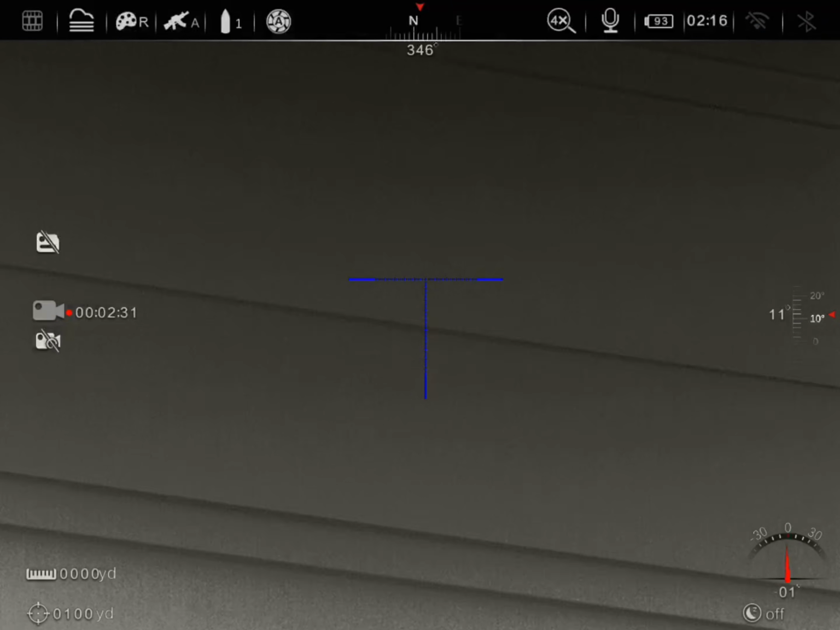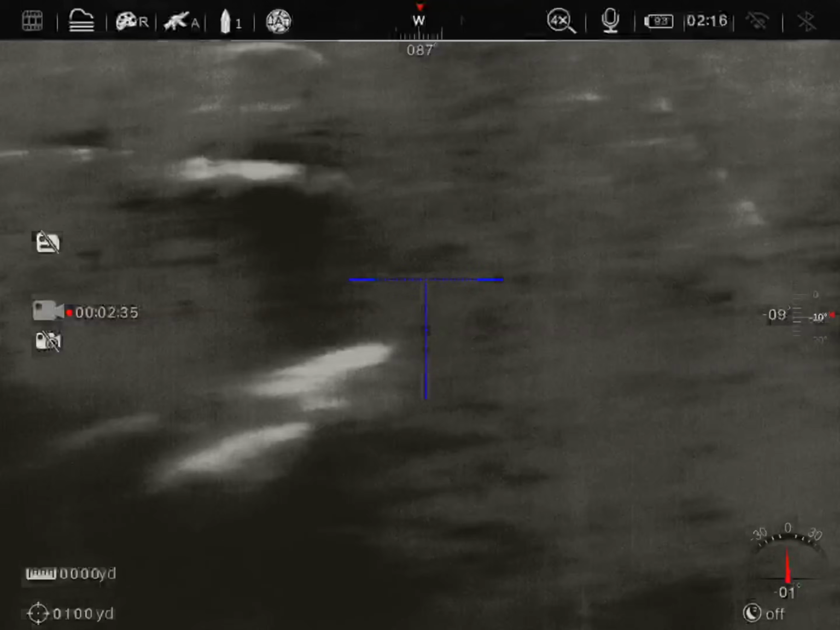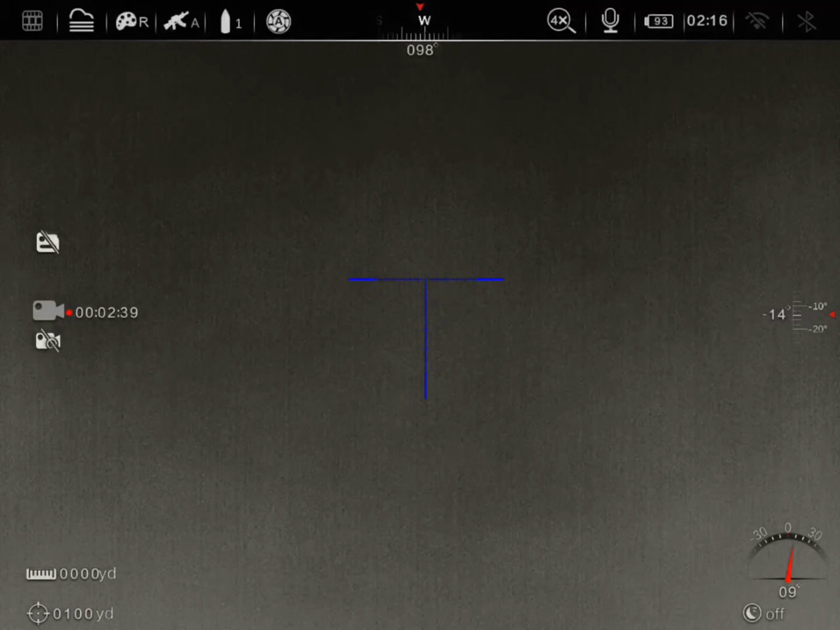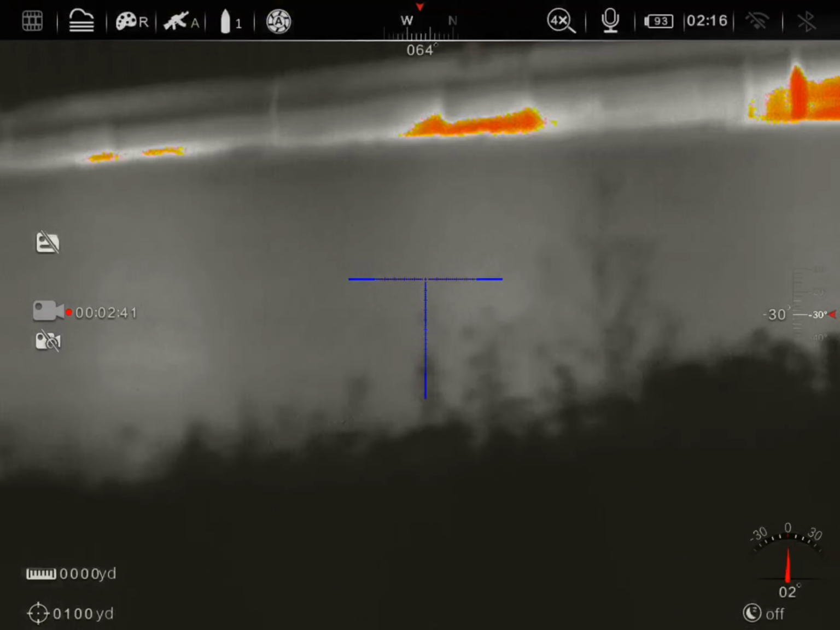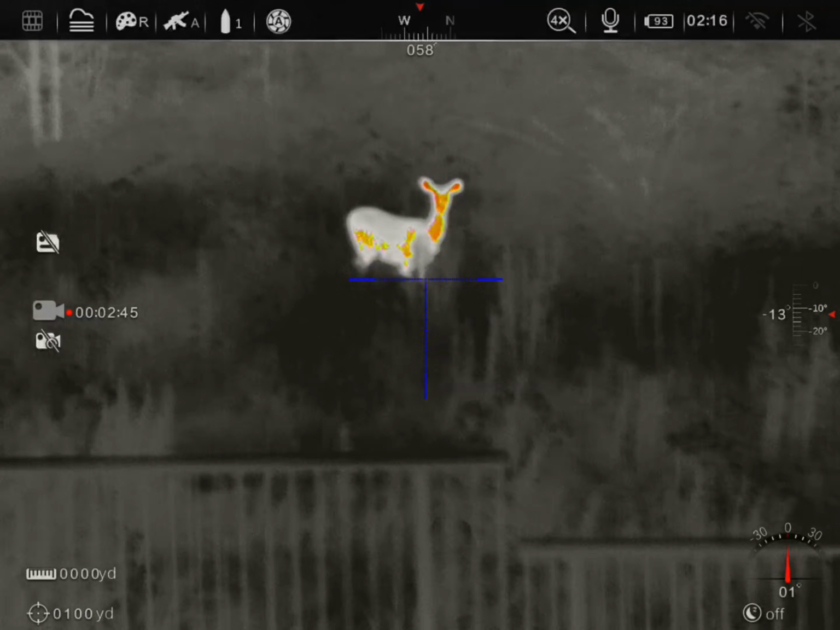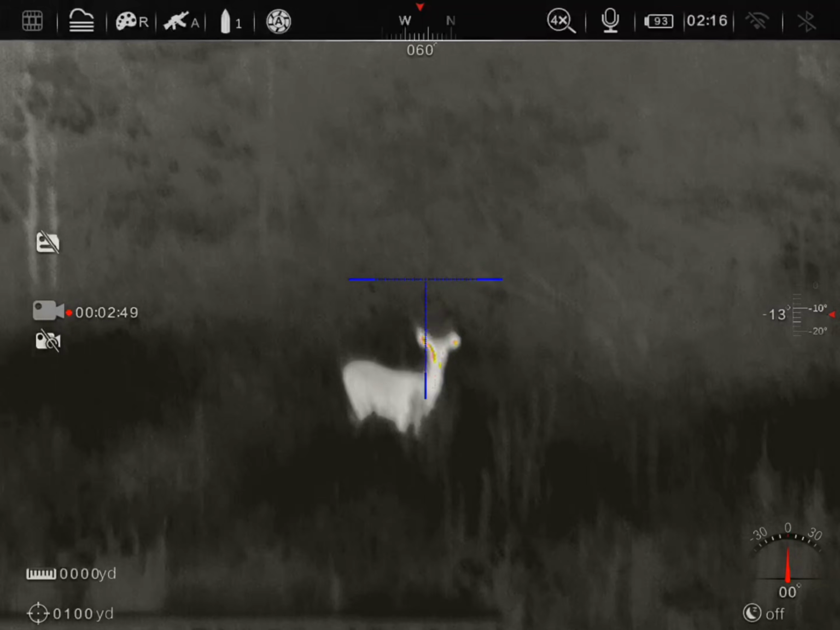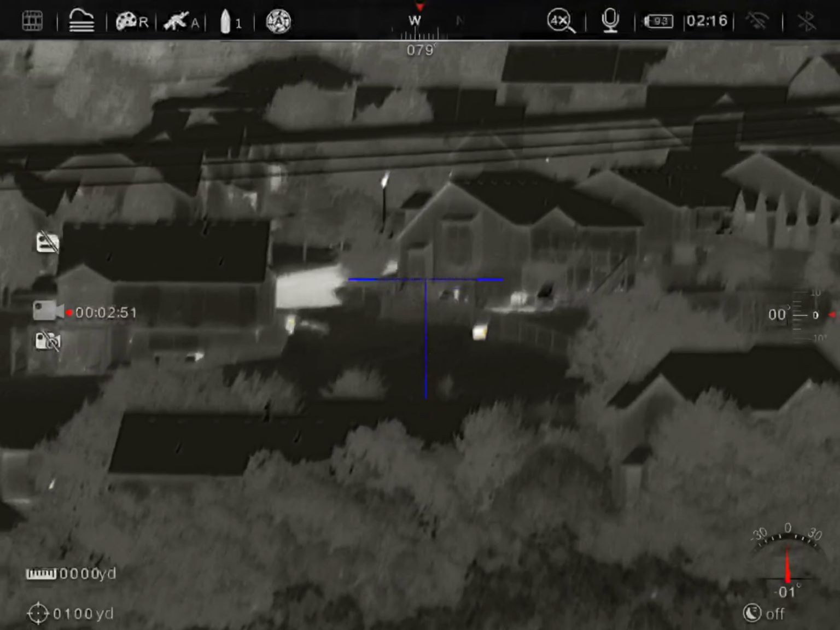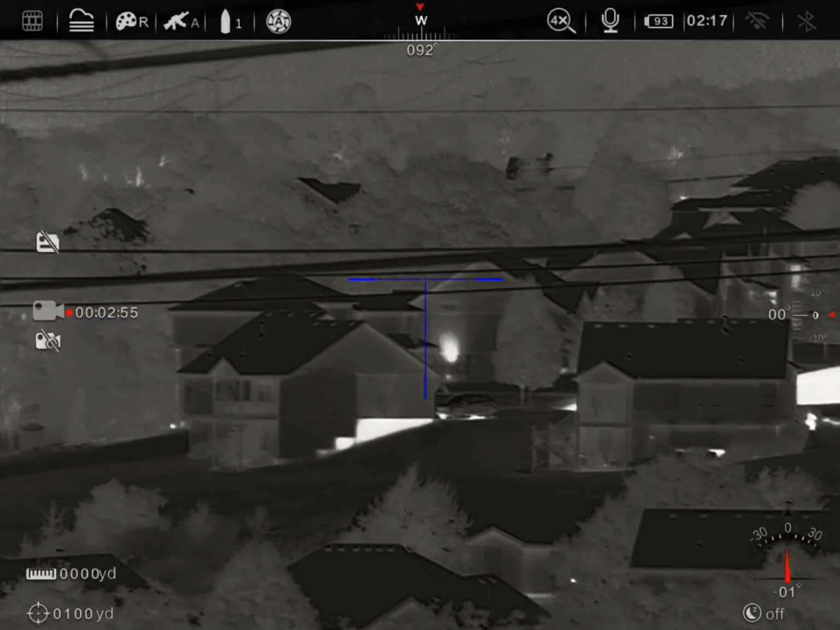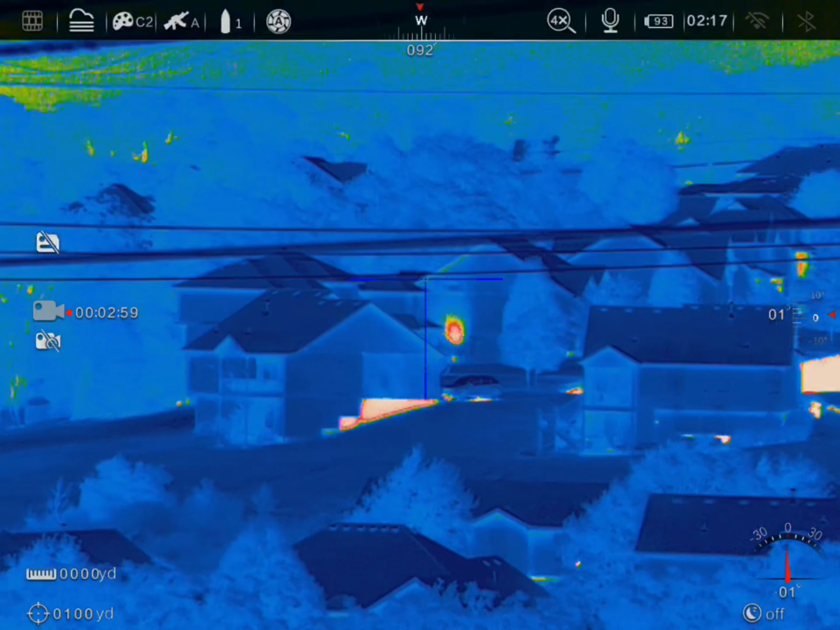And now we're still at the same level of zoom, so we're going to go ahead and go back over here. See if we can find that. See if we can find it here. Deer, probably 100 yards. Houses still at the distance. Quite clear. We go ahead and get us back on black hot.